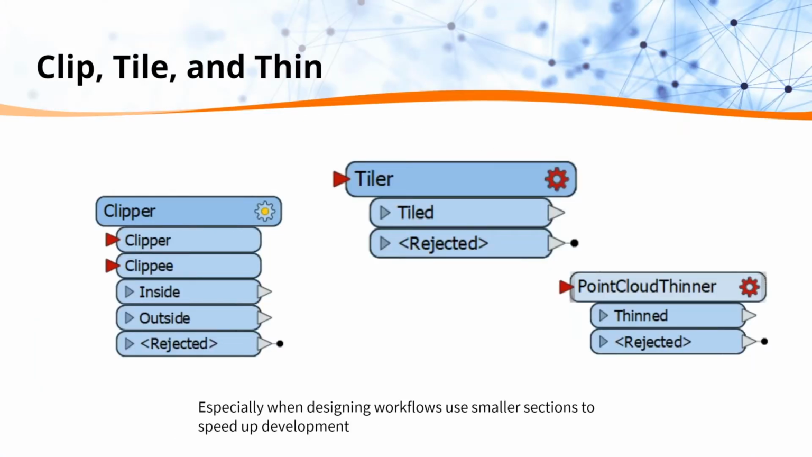When we're creating workflows, we're generally working with really big data sets. So we want to find the best way to thin it, clip it, tile it, or bring it down in size so that we can work with it manageably in our workflow. Presumably your data will all have the same schema, so we should be able to work on a small subset, work through each transformer, and then apply it to the greater set.